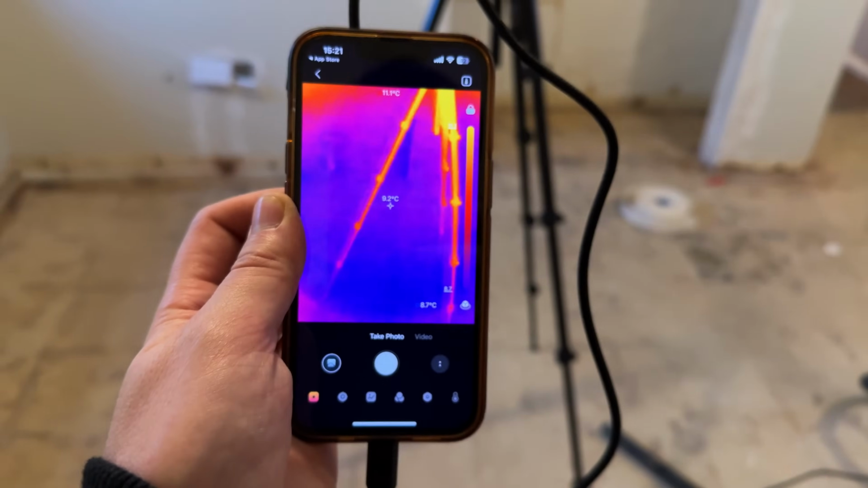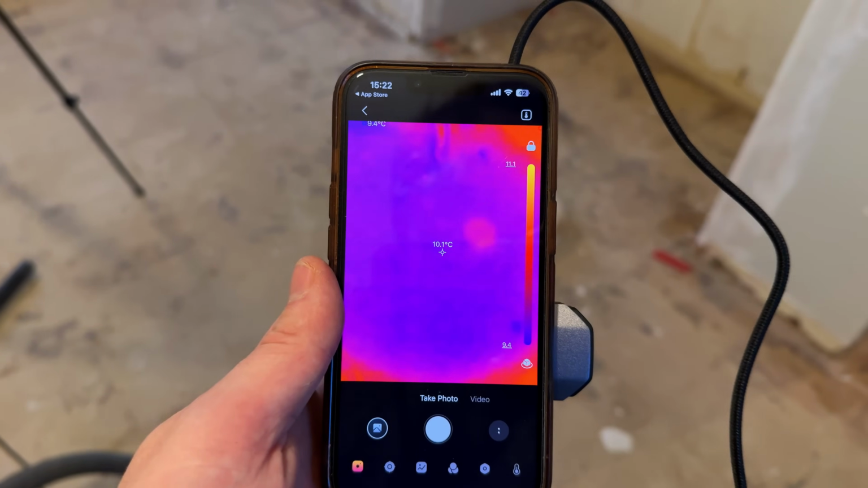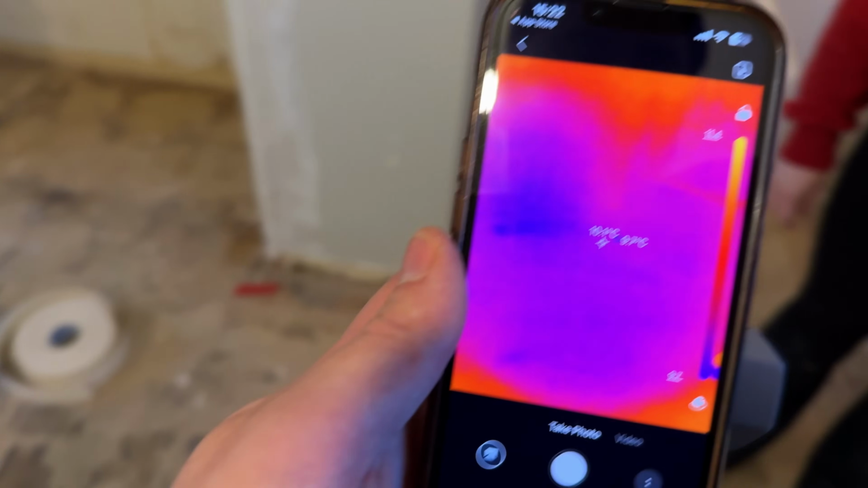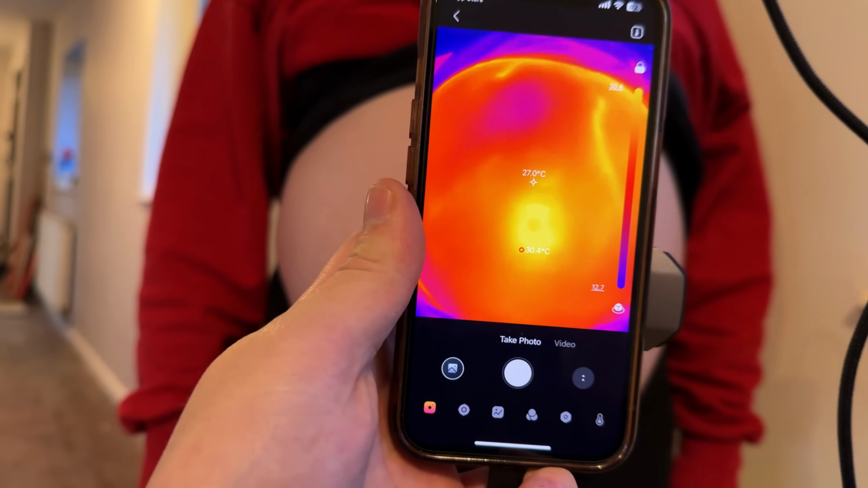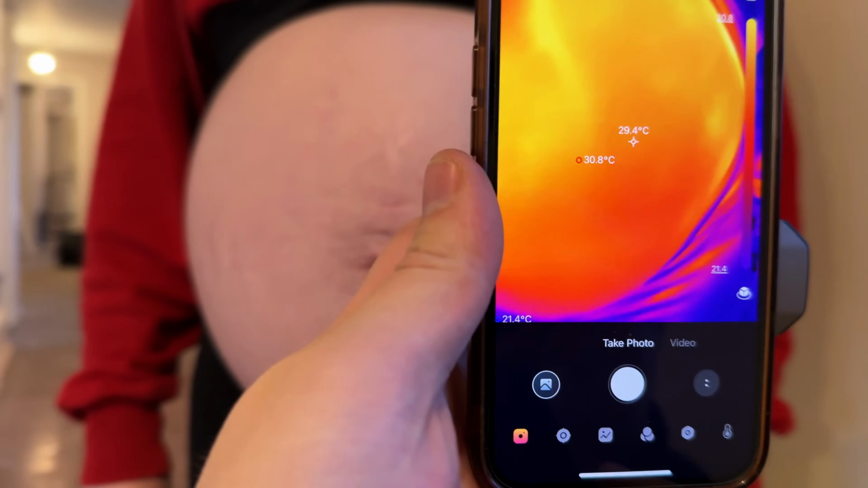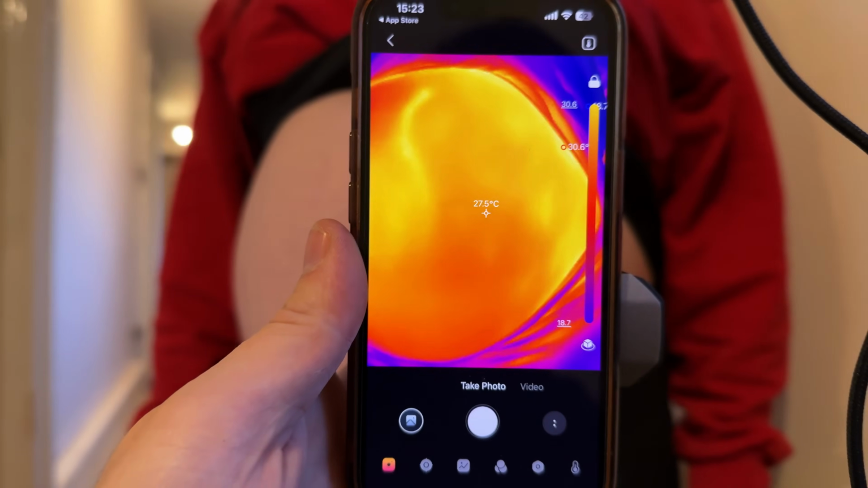This is well cool. It can even sense my heat in the reflection of the window. How? That is bizarre. Okay, so this might be a bit odd, but we're gonna try the thermal camera on the baby to see if we can see. Look, so you can see it's really warm there. I don't think you'll be able to see too much. I need to be careful where I point this camera. I will be honest, that is probably one of the weirdest things that I've ever done.